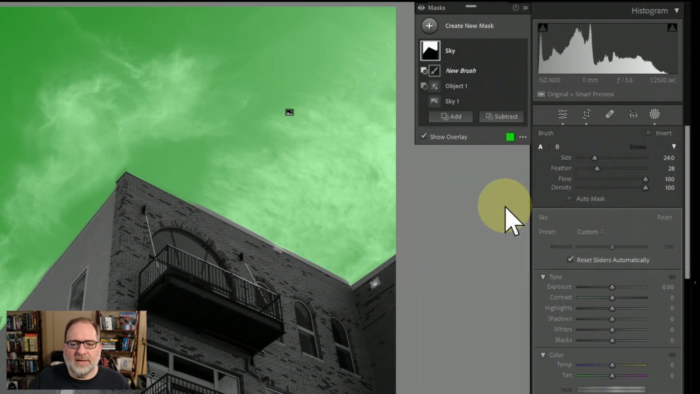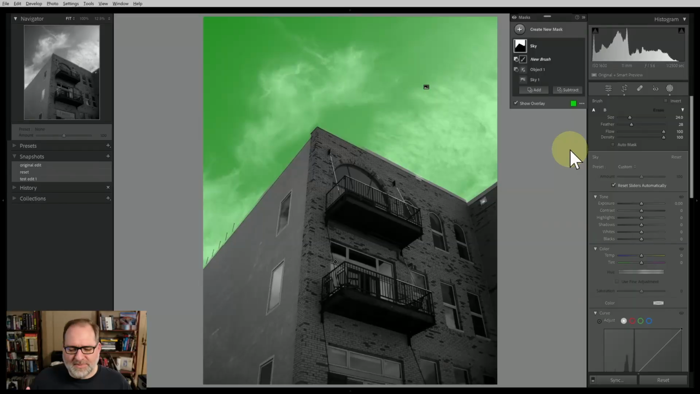Now I want to go in and brush out the areas of the building that I don't want captured. I'm spending a lot of time on this mask, and the reason is that I'm going to be reusing this mask a few times, and so I want it to be good. Sometimes for some images, I might not spend as much time on the mask, but I'm going to spend a little bit more time on this one. I'd really like these edges to be nice and clean.